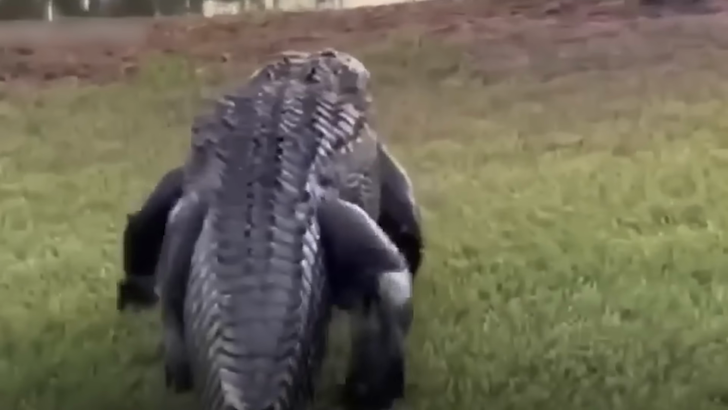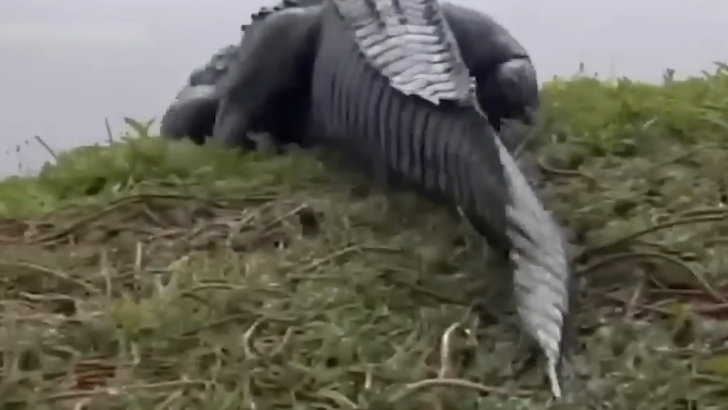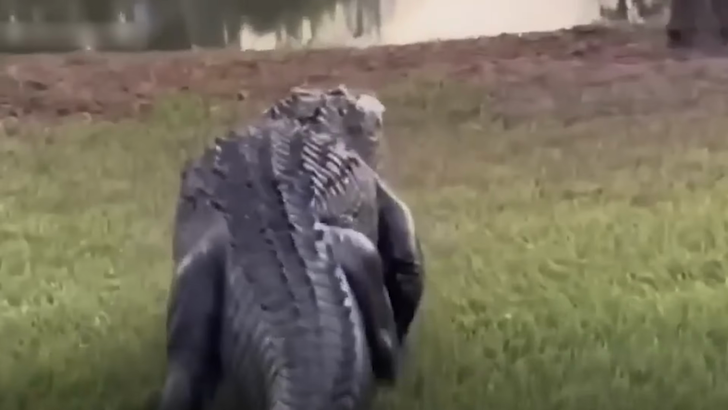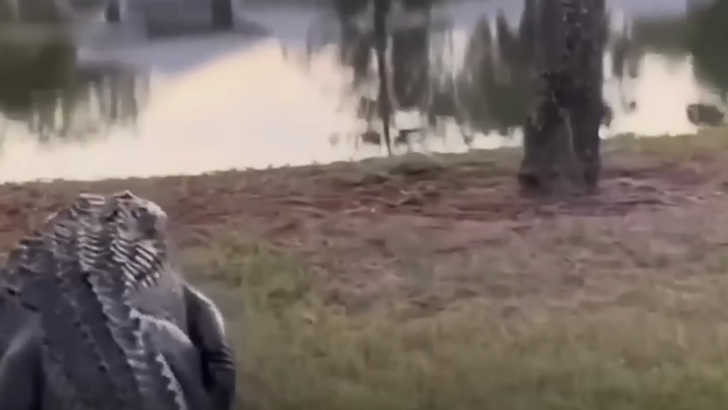Look at that. The giant reptile then slid into the community lake, prompting warnings from deputies to be on the lookout. Neighbors were left shaken but relieved as the alligator took an Easter morning swim in Harrington Lake before finally returning to the water, bringing an end to the terrifying encounter.